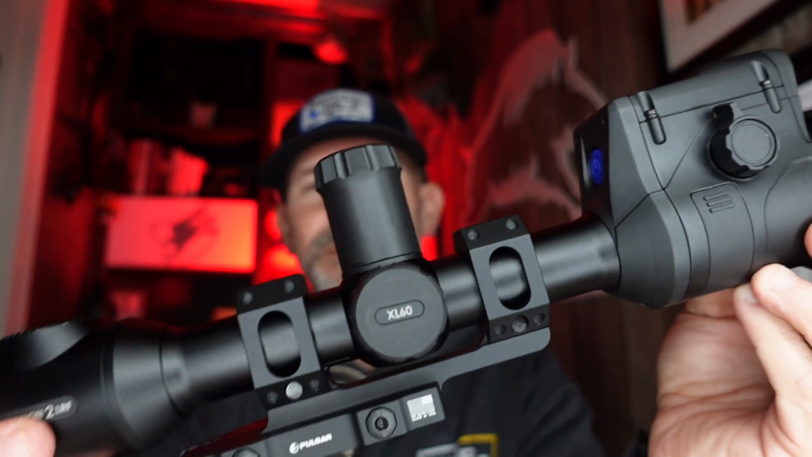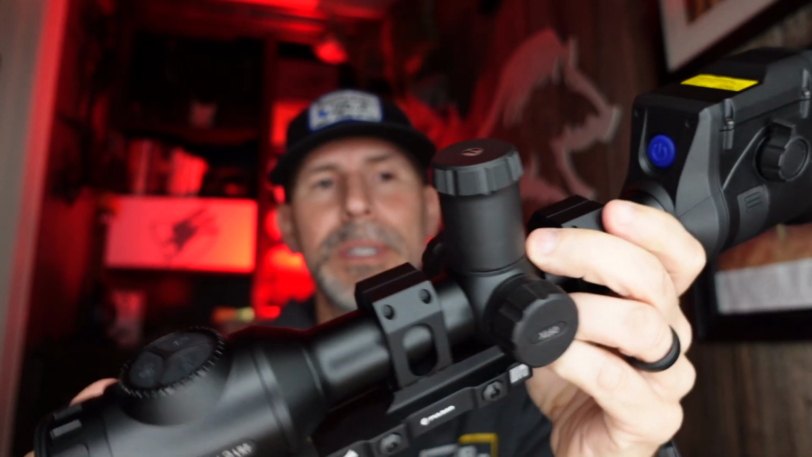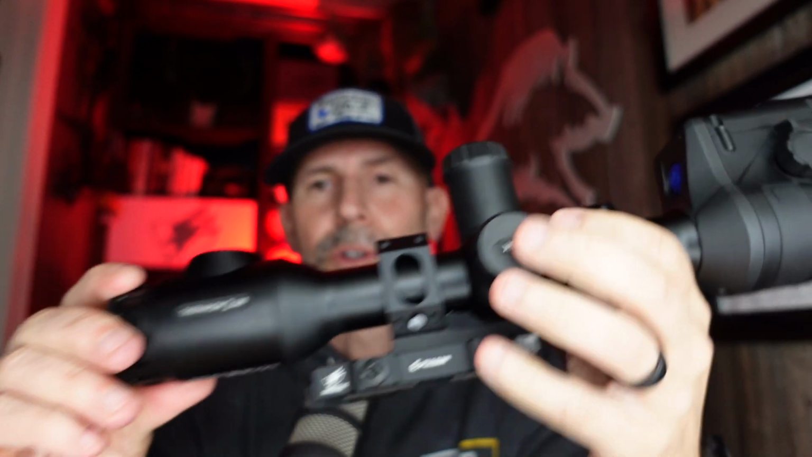So I want to show the optic here. I know I've kind of been showing glimpses of it. This tall turret in the middle is where your removable battery goes. That's the APS-3 battery position right there. The turret on the side, like this one right here, is the menu button. You can turn the dial to navigate through the menu. This is just your plug. You twist that off, and that's where your USB-C plug goes.